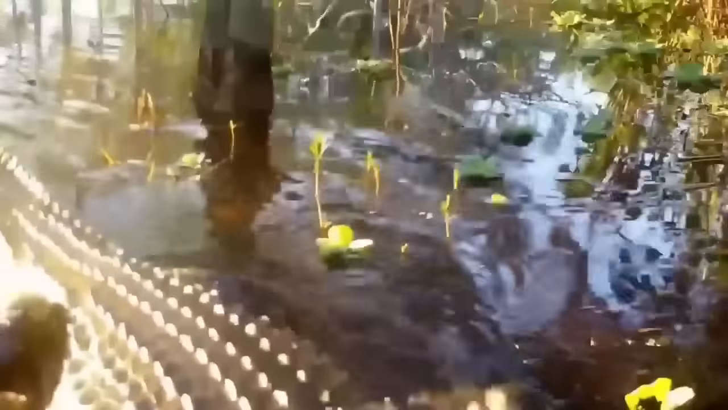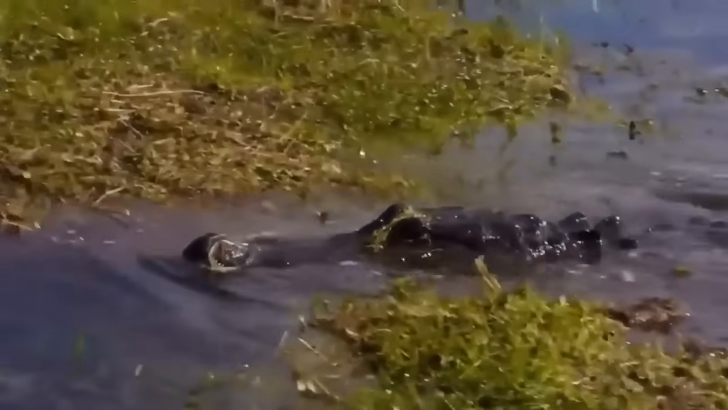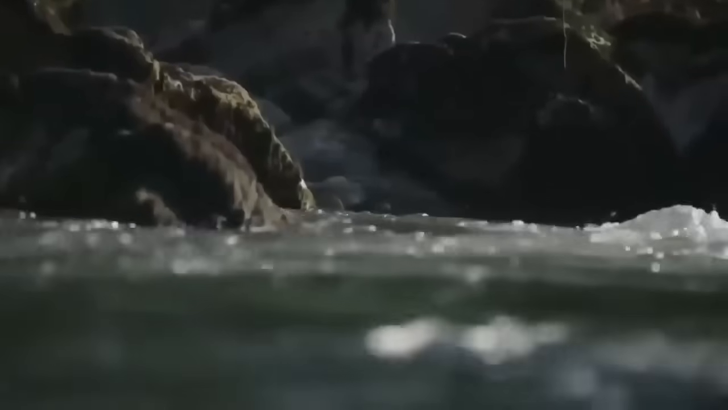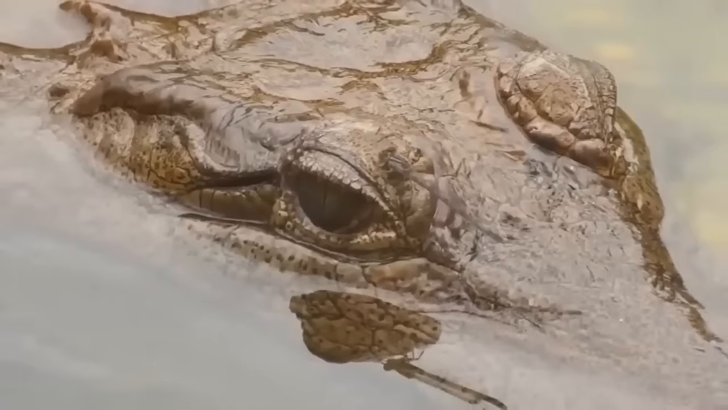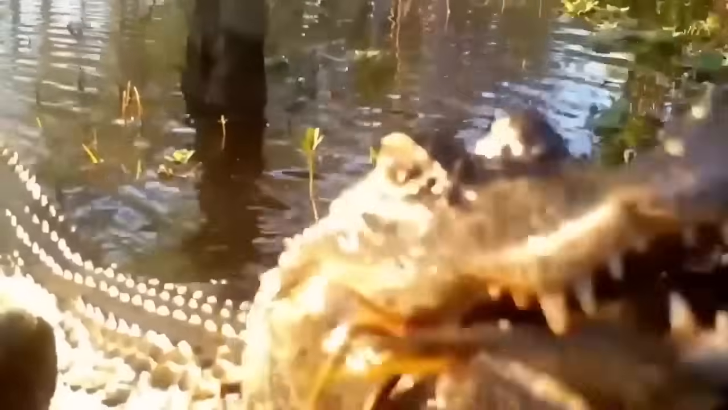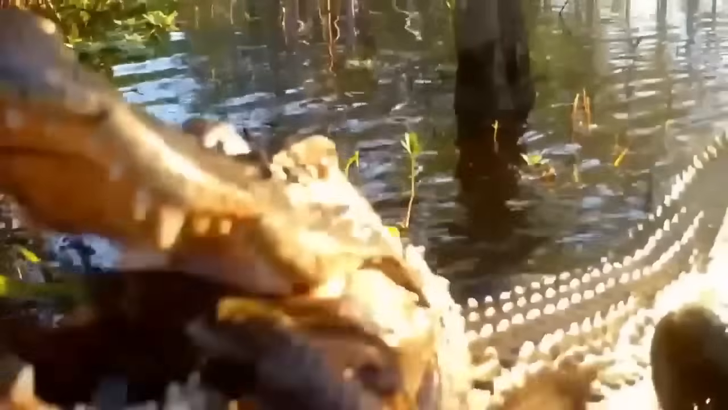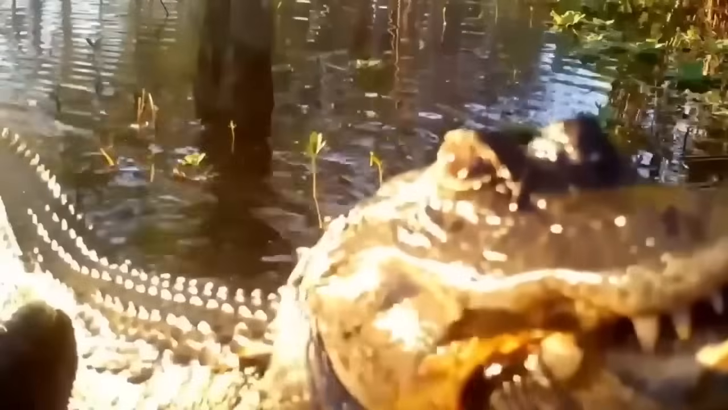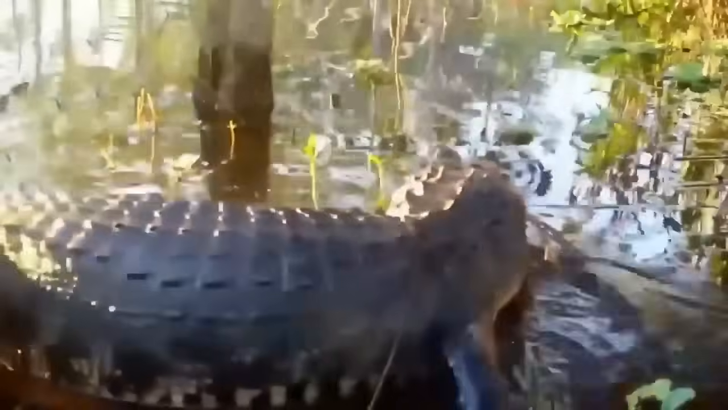Number 12. Alligator crunching on a fish. We bring you truly epic and jaw-dropping footage of an alligator caught in action. As the camera rolls, we see a tranquil gator hole surrounded by lush vegetation. The water is still and calm, creating a peaceful and serene environment. Suddenly, a massive alligator appears and slowly makes its way up the bank with a large catfish firmly gripped in its jaws. The alligator's armor-plated scales glimmer in the sunlight as it moves with grace and power. It stops in front of the camera and chomps down on the catfish, devouring it in one swift motion.